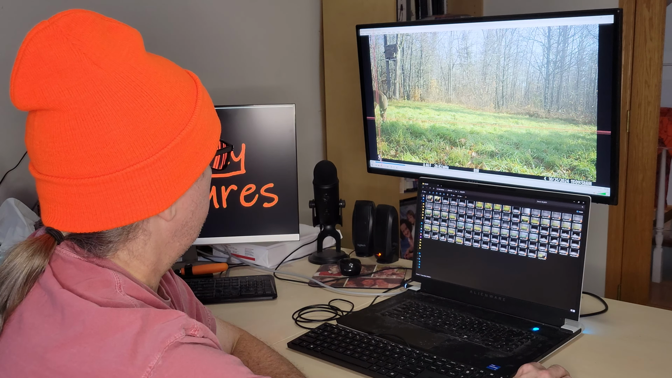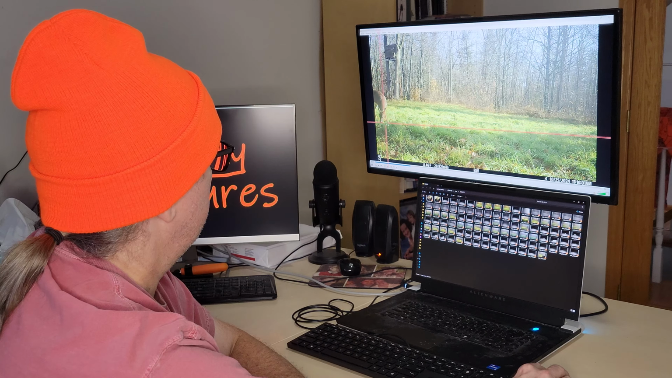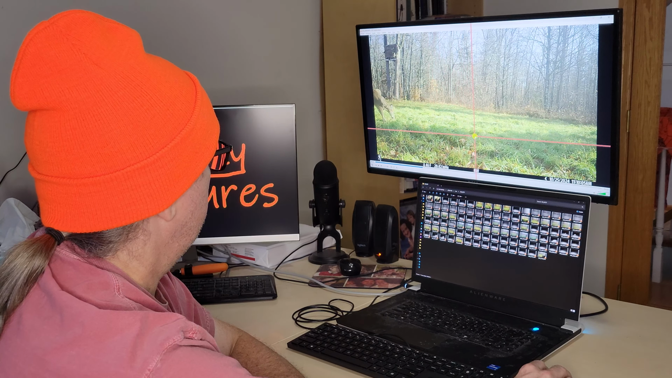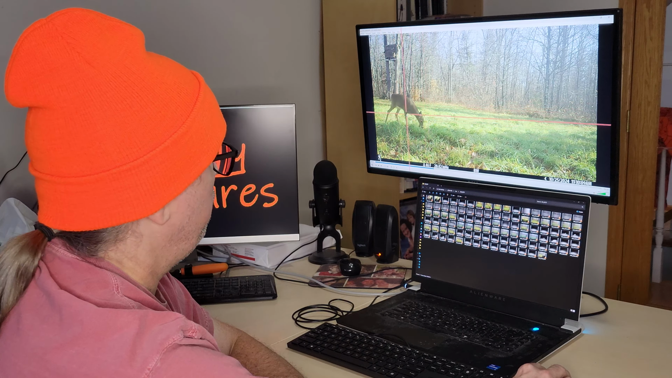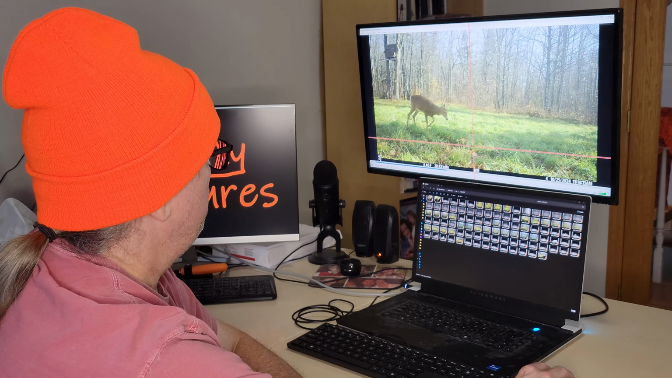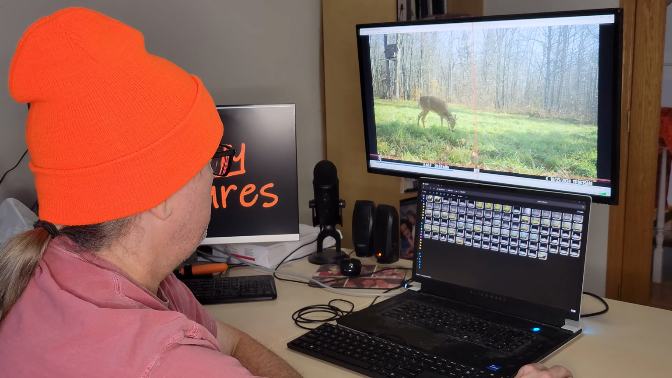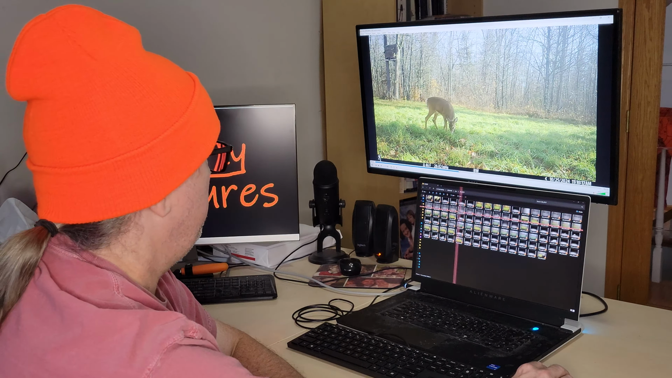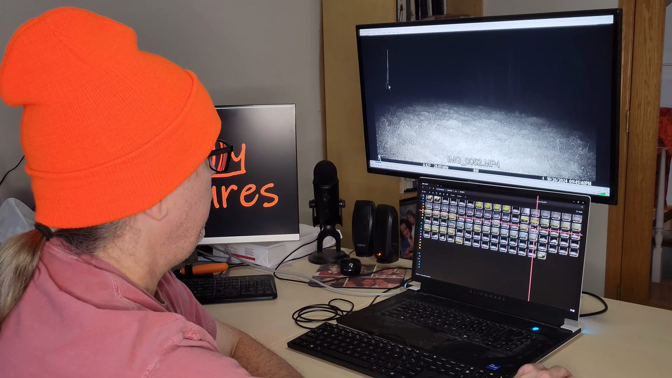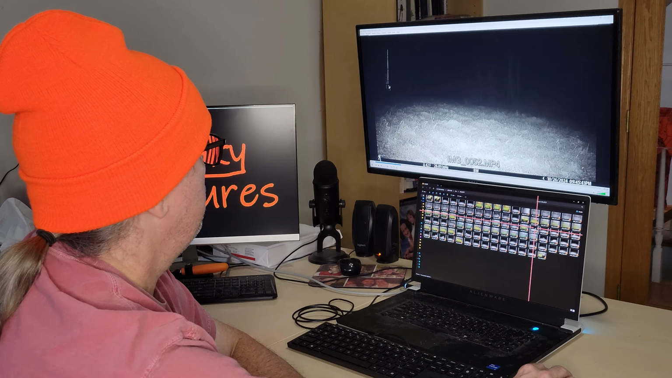It's a 4-point, smaller 4-point. You can see there, he's got 4 points on it. He's scratching himself. Yeah, that's a pretty small buck. I don't even think I would take a shot at that. If it showed up, I would probably just enjoy it and watch it. So, pretty young buck there. It's number 46, so now we're about halfway done with the photos.